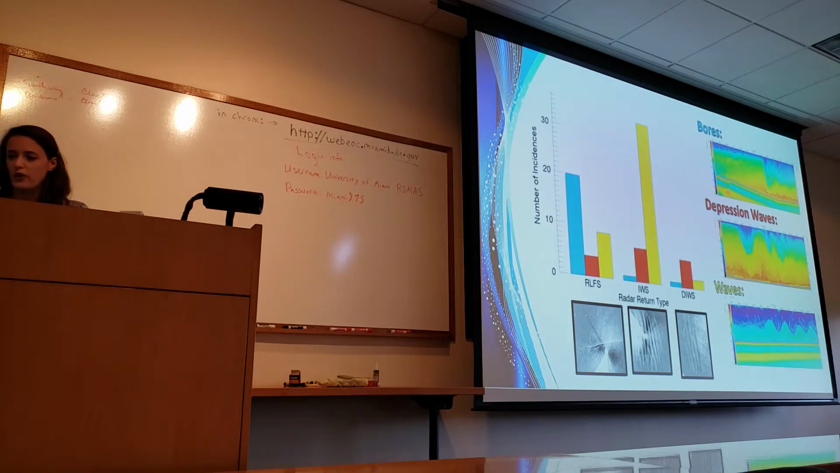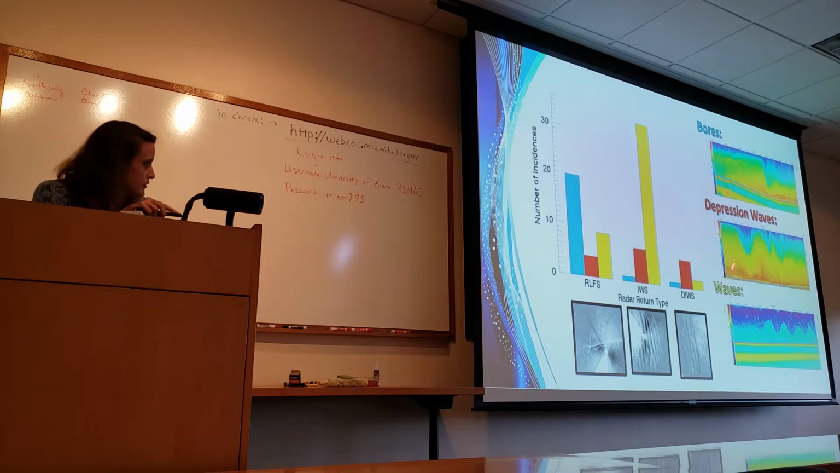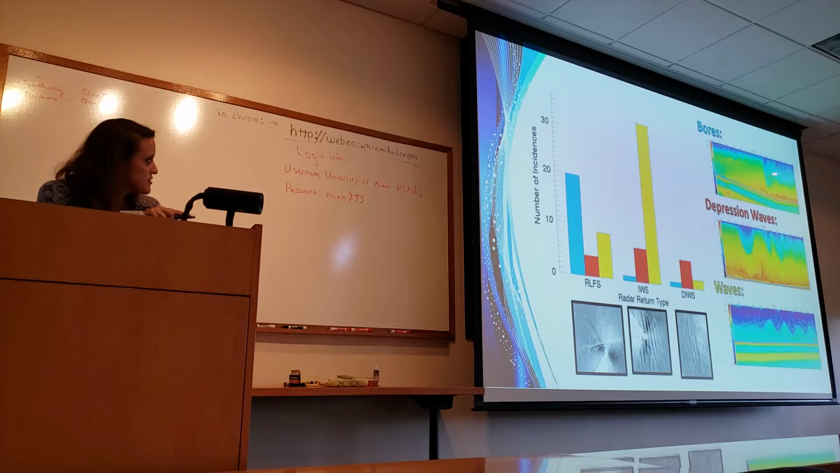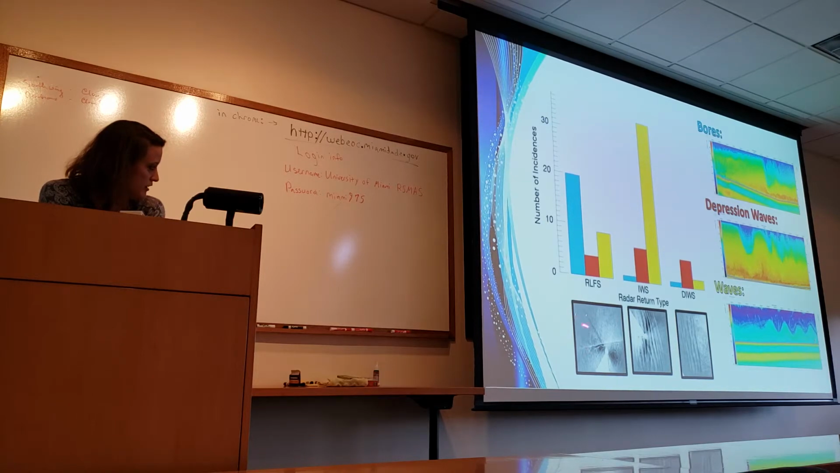And so also what I did is I separated each of these into what they look like in the echo sounder images. So the echo sounder images are also broken up into three categories: the bores, a depression wave, and a regular internal wave. And then this is a bar plot saying how many RLFs are bores, which is blue, how many are depression waves, which is red, and how many are regular waves, which is yellow.